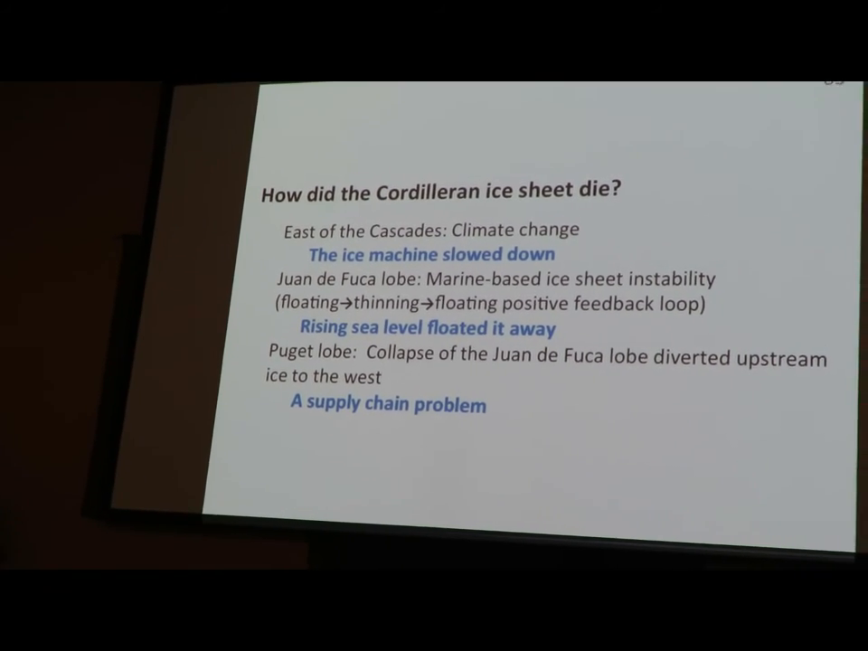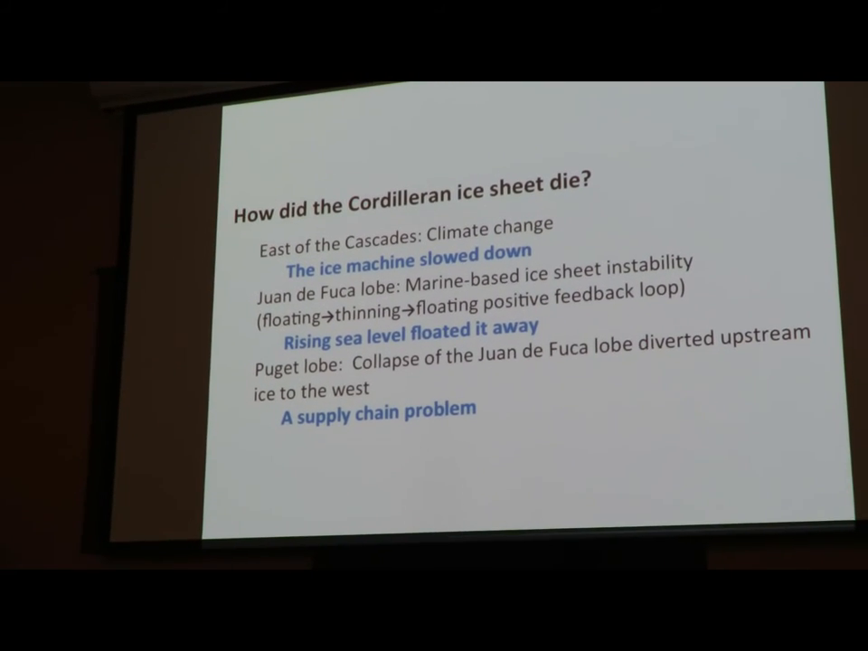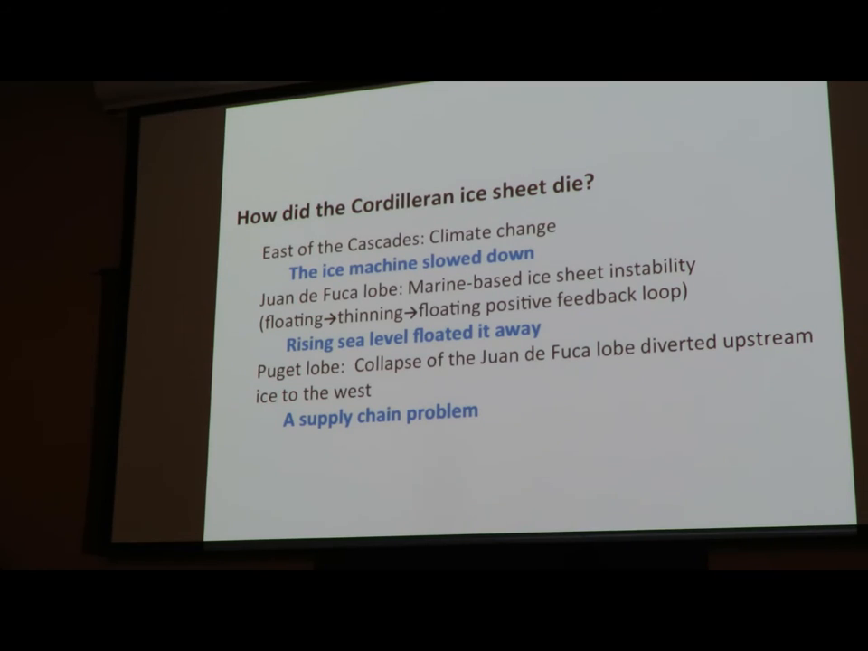With the Puget lobe, and this is where I began, the issue is that the supply chain broke down. The ships that carried the ice weren't making it south of the San Juan Islands anymore.